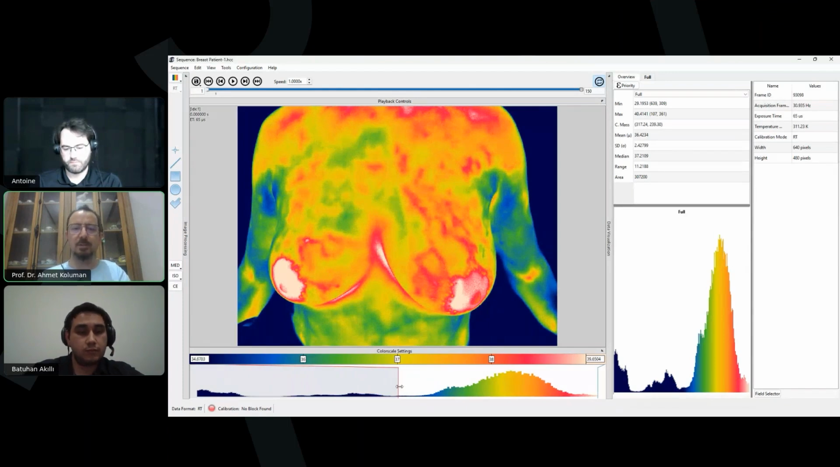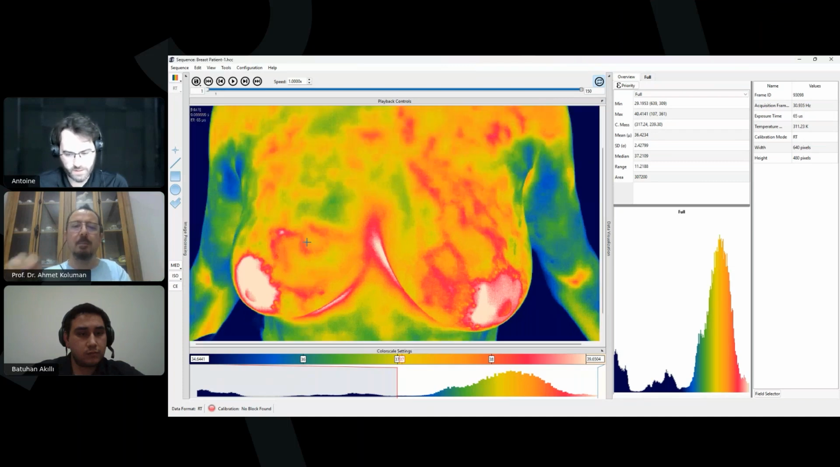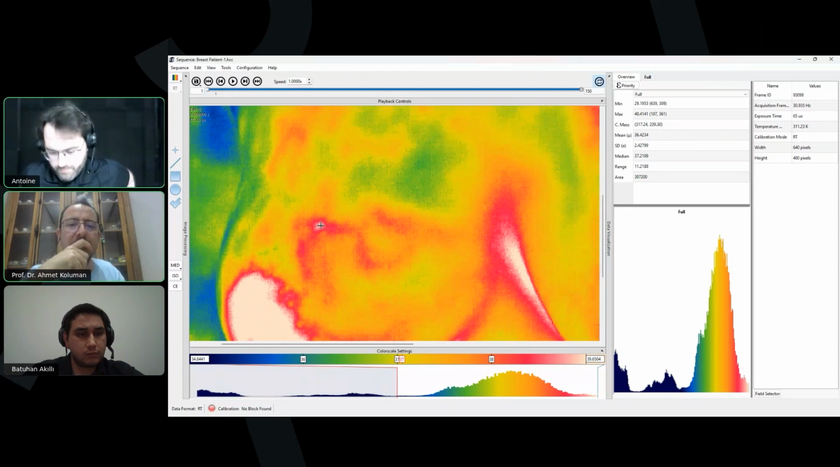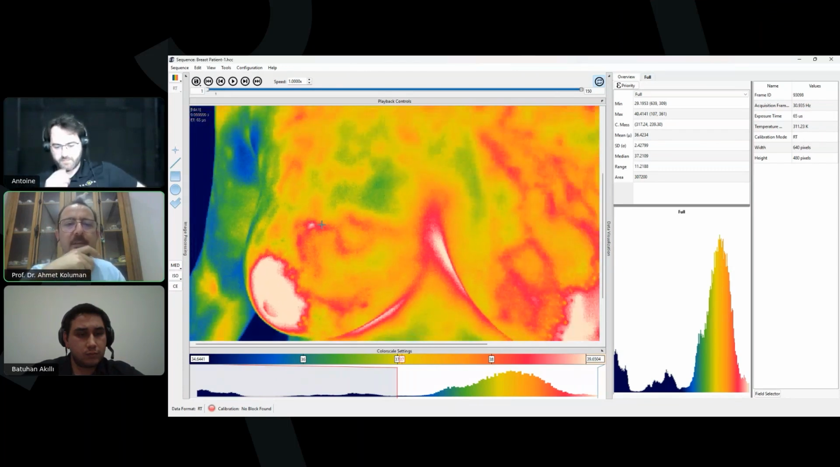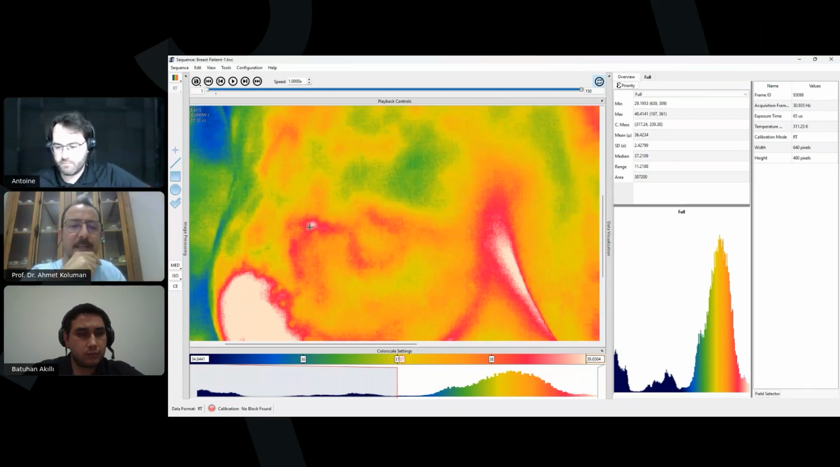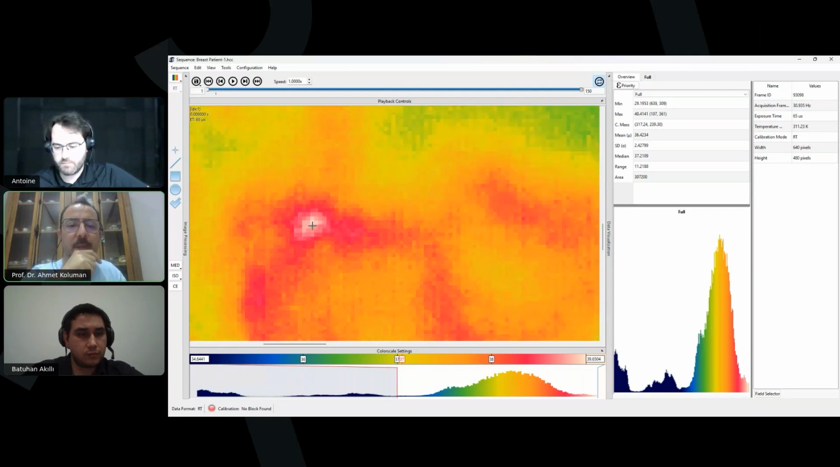The software lets you move around the colors, and as you focus, by focusing, I mean zoom, the magnifying. As we magnify, you can see each pixel has an indication on it.